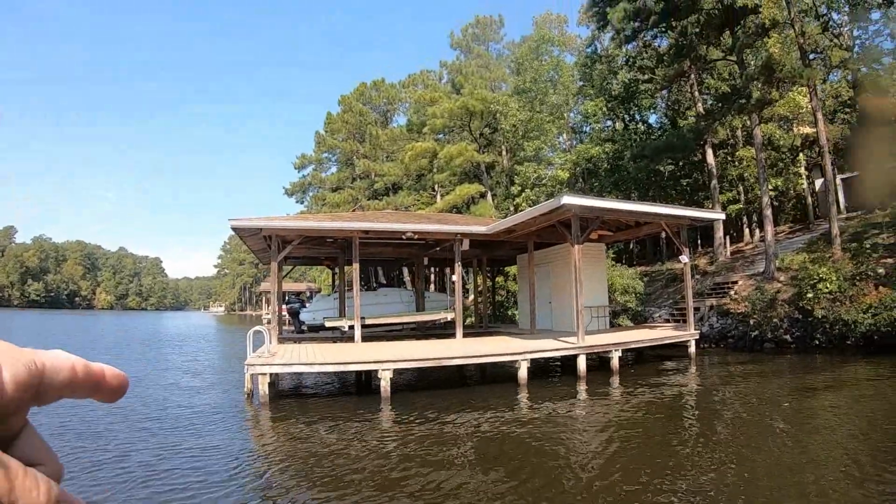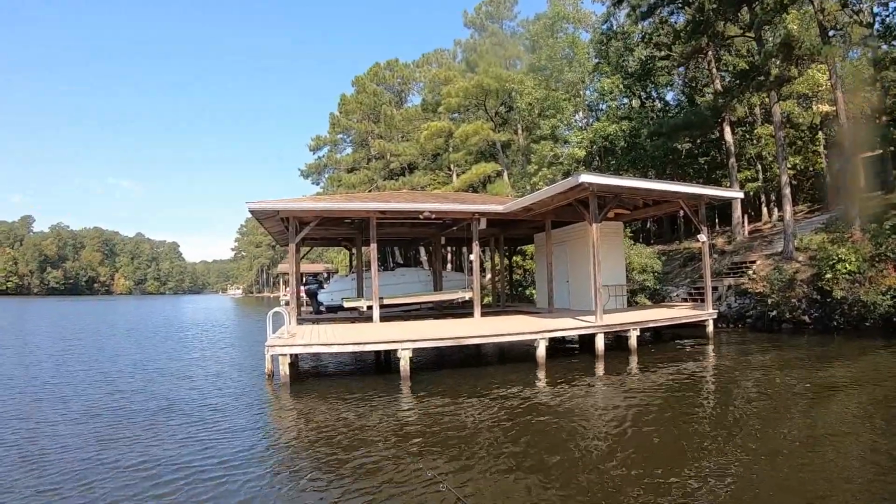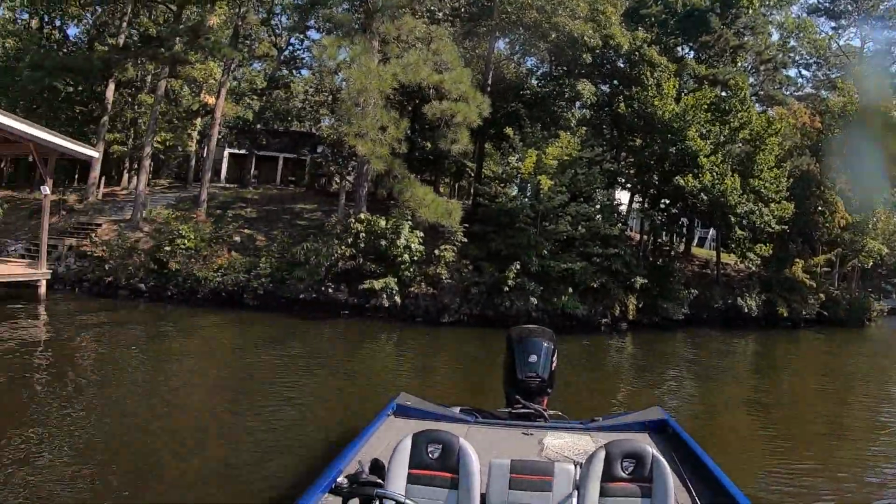There wasn't many crappie here at all last weekend. A few. Might have been 10 or 15 here, wasn't many. Today it's 30 or 40 here. That dock down there last week was loaded with crappie. There's none on it today.